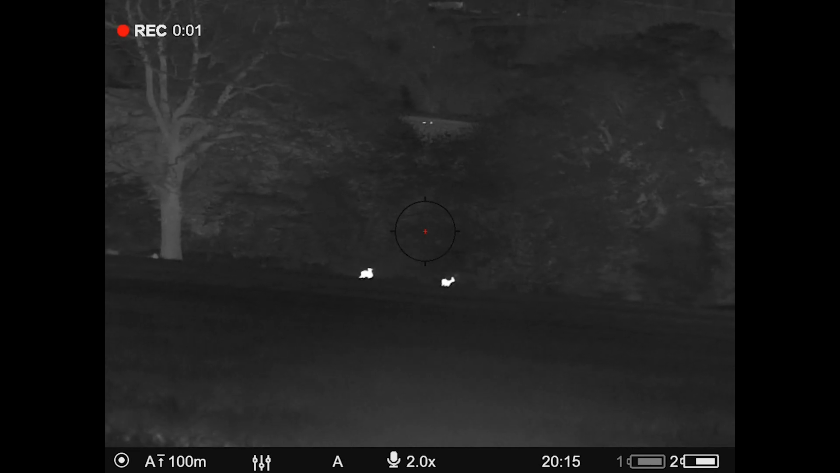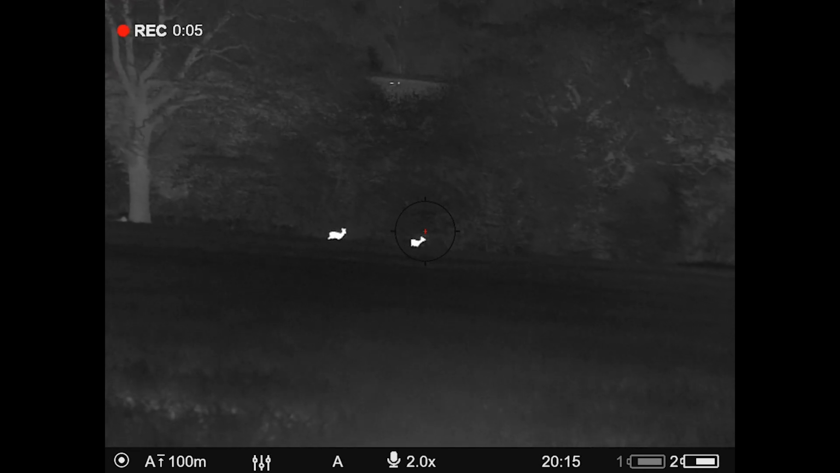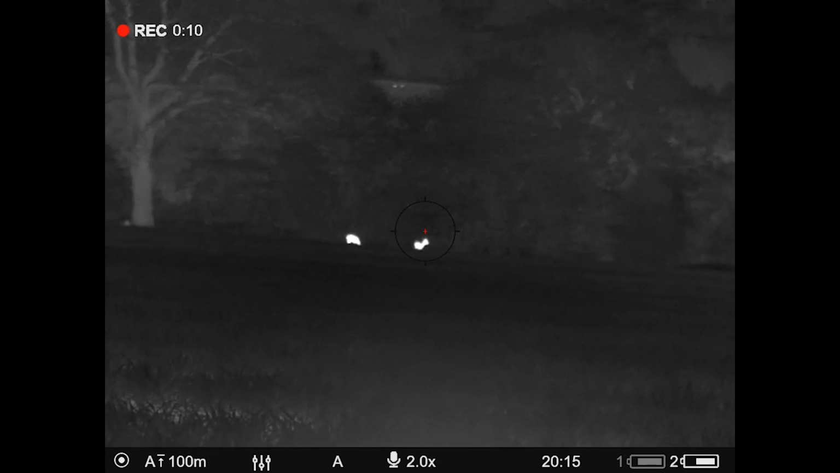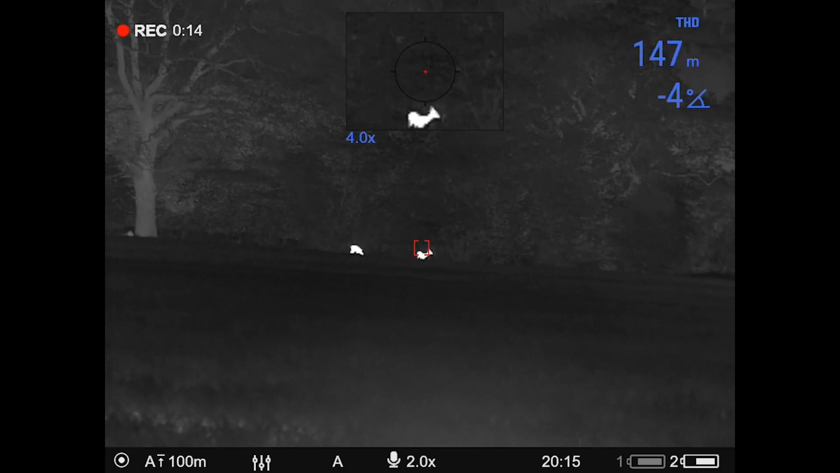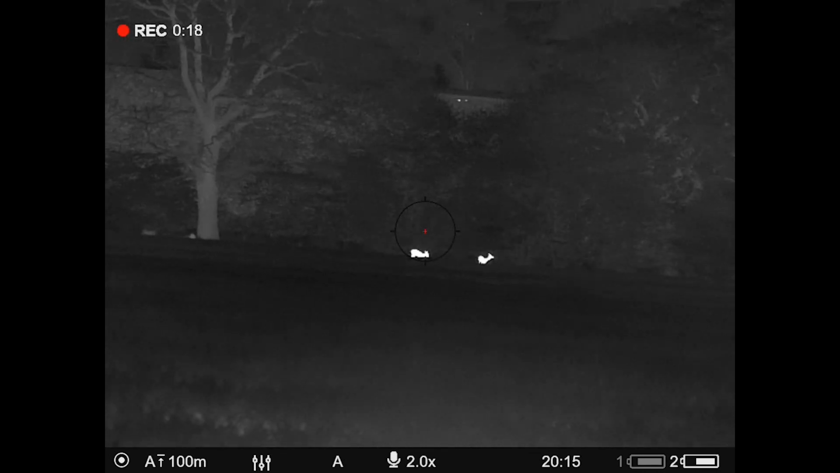Put the LRF on it, 140 something meters, so I knew exactly where my point of aim was, so it was really good for that, and had a clean dispatch, and more importantly, getting the numbers from a cull down for the farmer. So successful night.